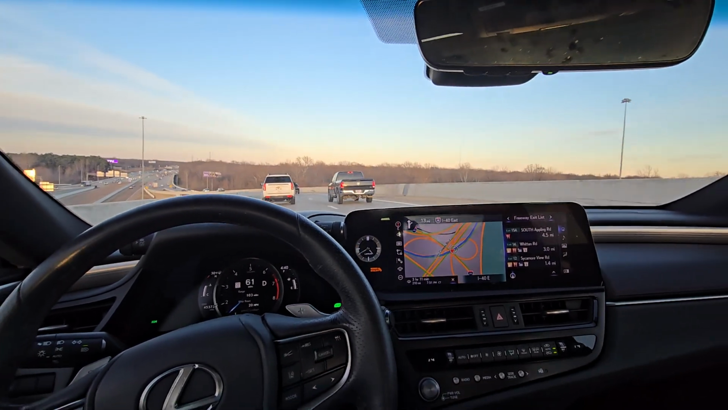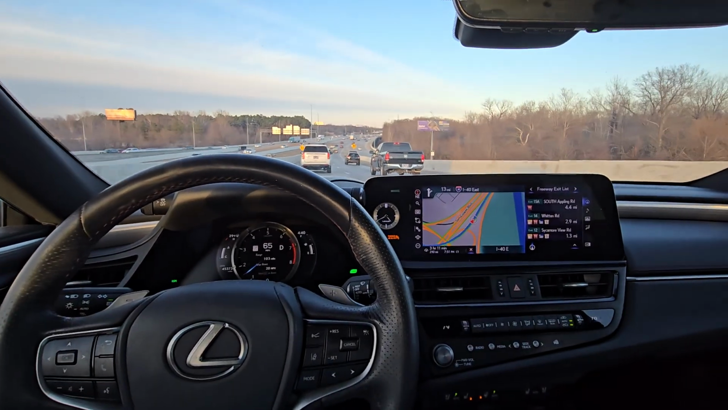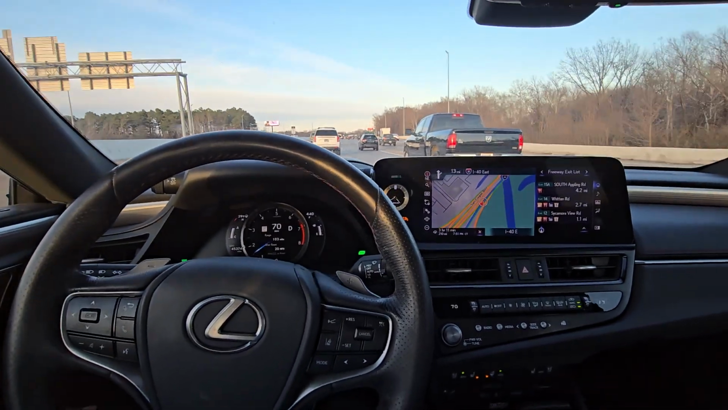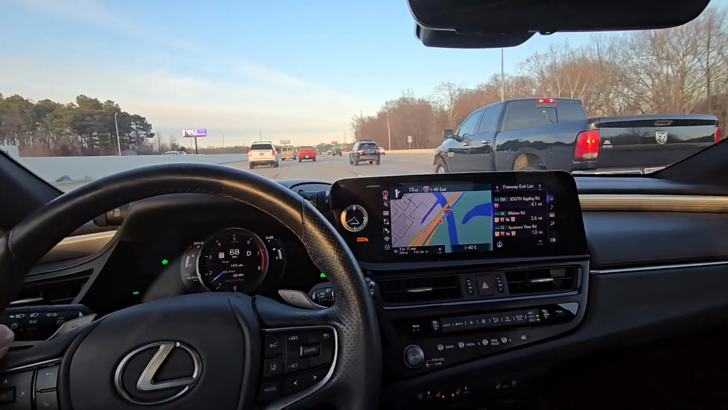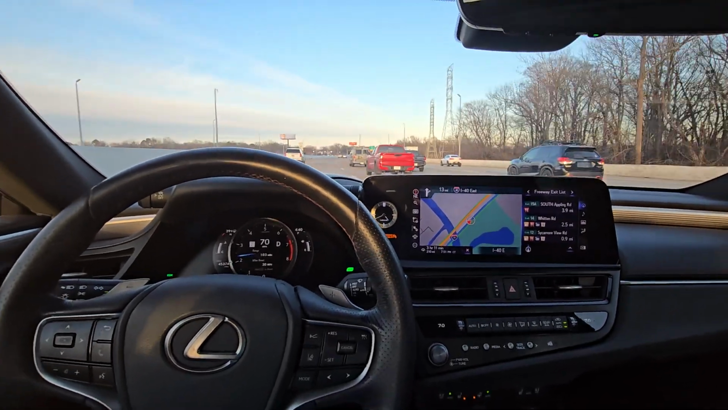You know what it probably is, why there's more cars out than normal? Some people just got off work. That's what it is. The 9 to 5ers. It's 4 something, you know. Some people get off at 4. Traffic starts around this time. Luckily, it ain't school traffic. I don't know if I could have made it with school traffic.